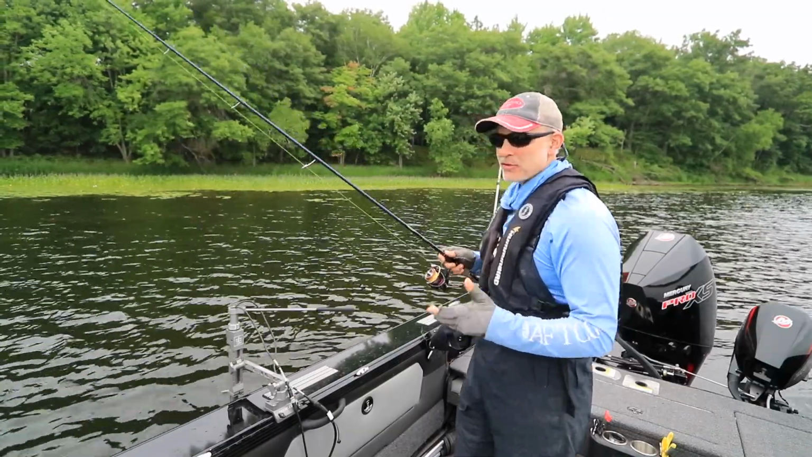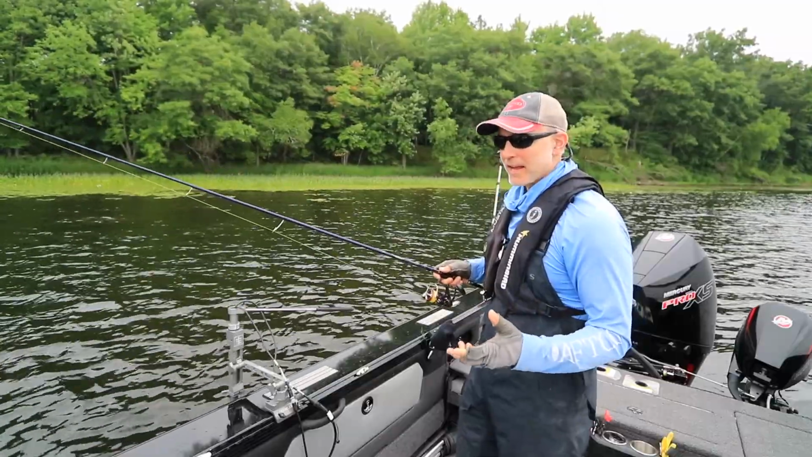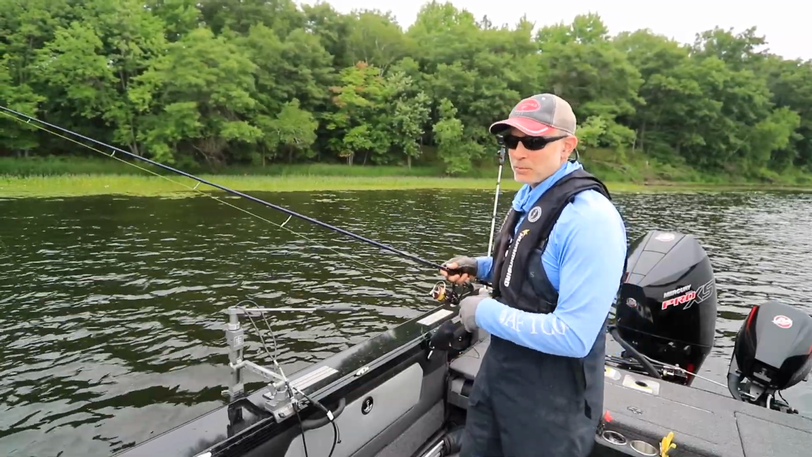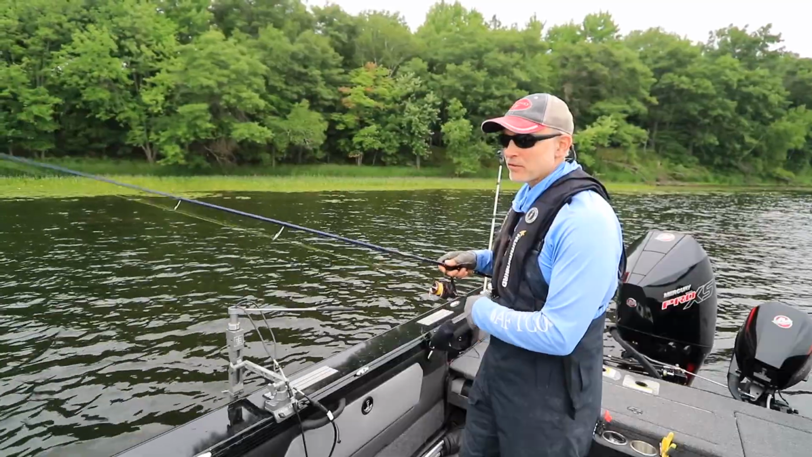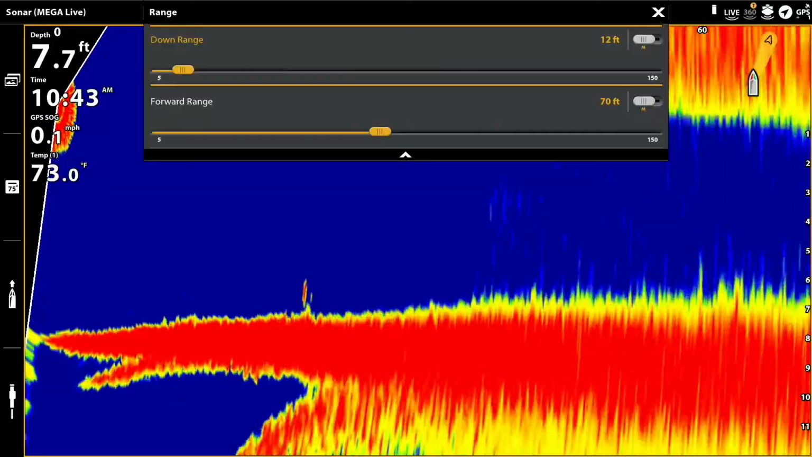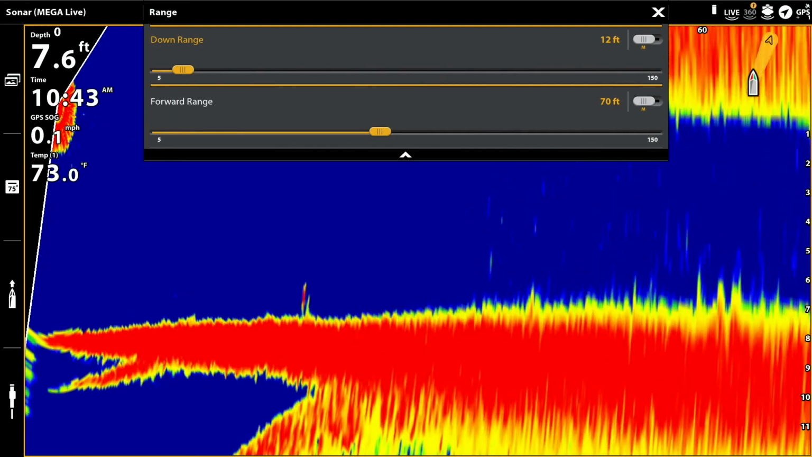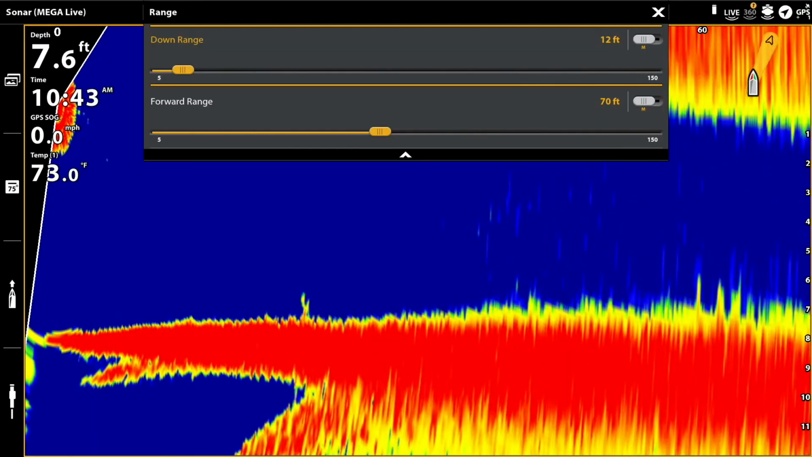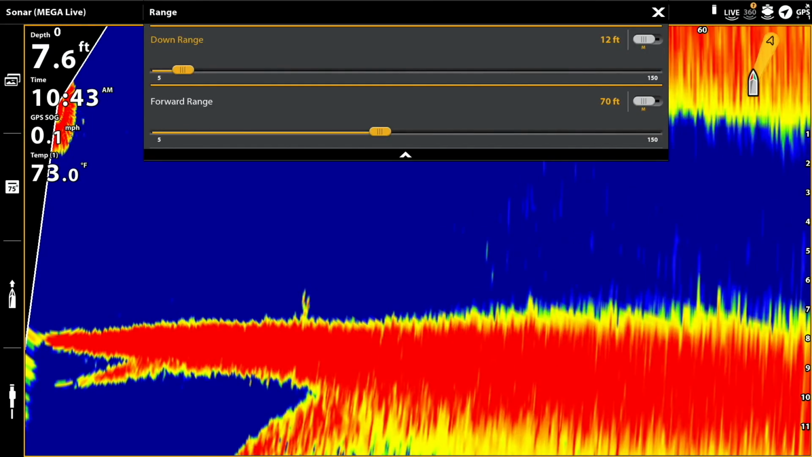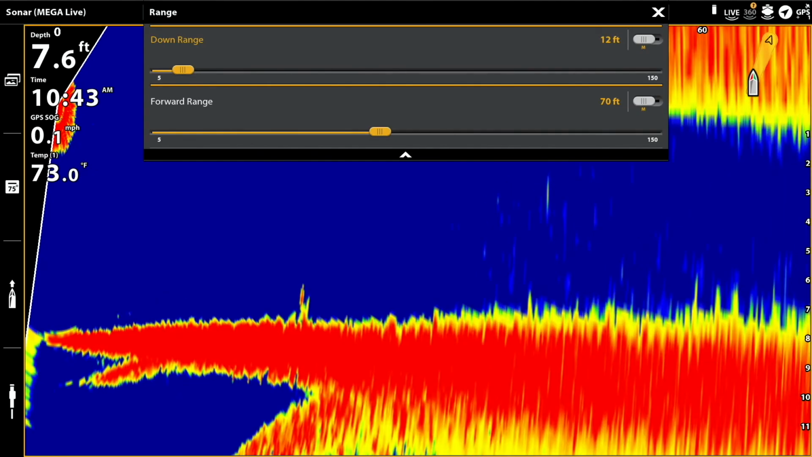My down range, I'll adjust based on the depth of the water that I have the boat positioned in. So right now the boat's positioned in about 8 feet of water, so I've got my down range set to around 12 feet. And as my boat's position changes, as the water depth under the boat changes, I'll just scale that down range accordingly, but keep that forward range at my nice, comfortable casting distance.